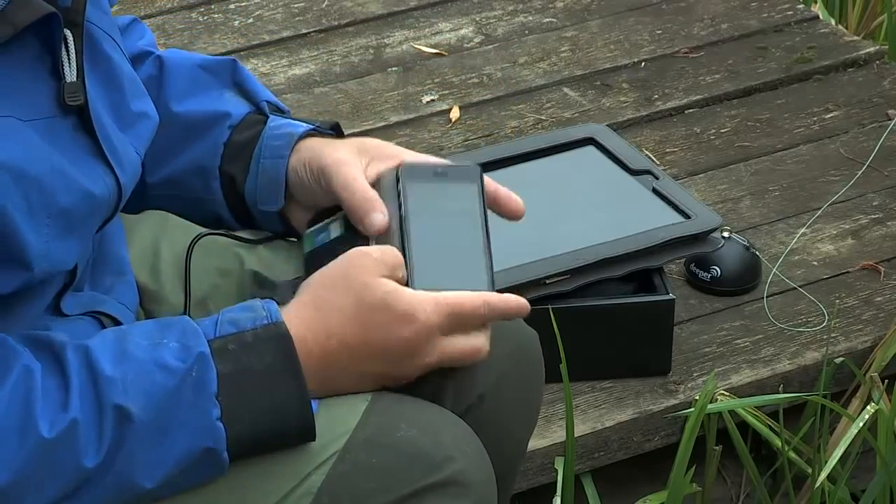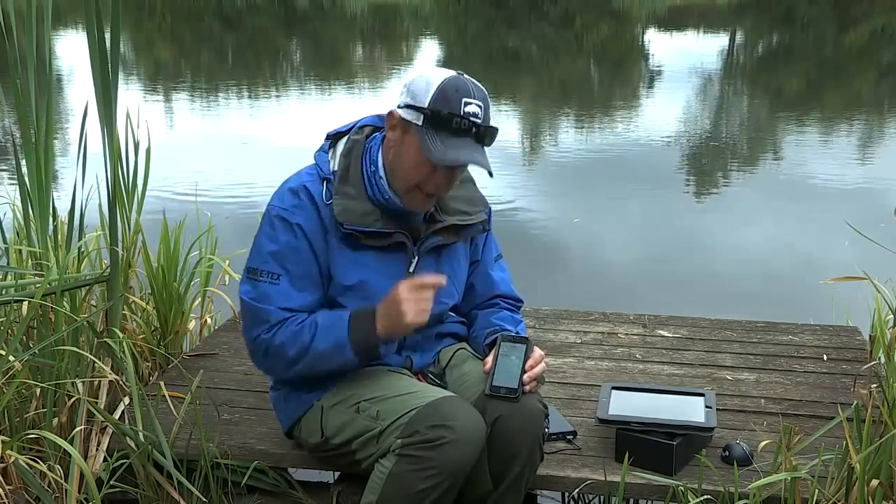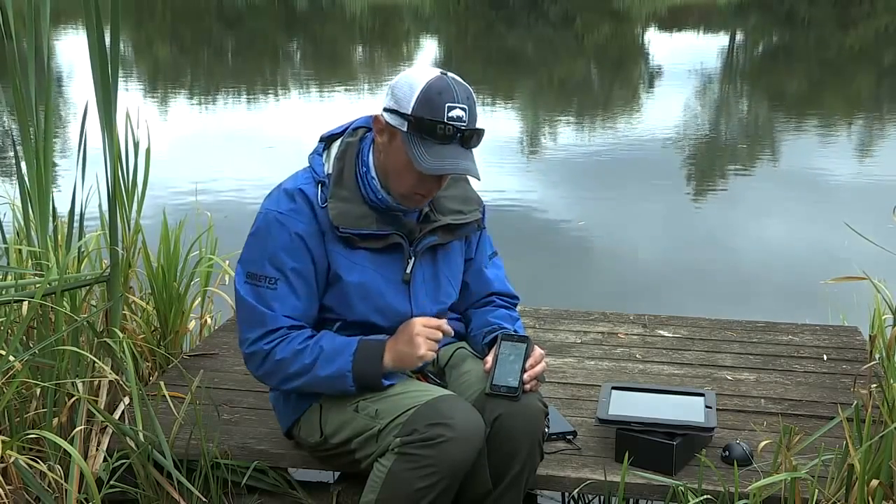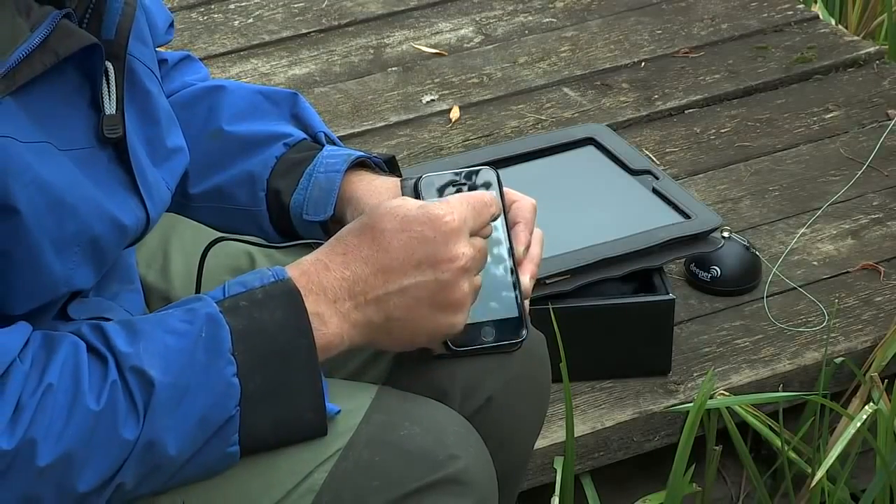Now that's pretty simple. I'm using an iPhone, for instance. It can be connected 2 ways. I prefer to charge it and connect it that way. Otherwise, it connects while it's immersed in water, and it switches on while it's immersed in water. So I've got it on charge here via my power pack, and you want to switch your Bluetooth on.